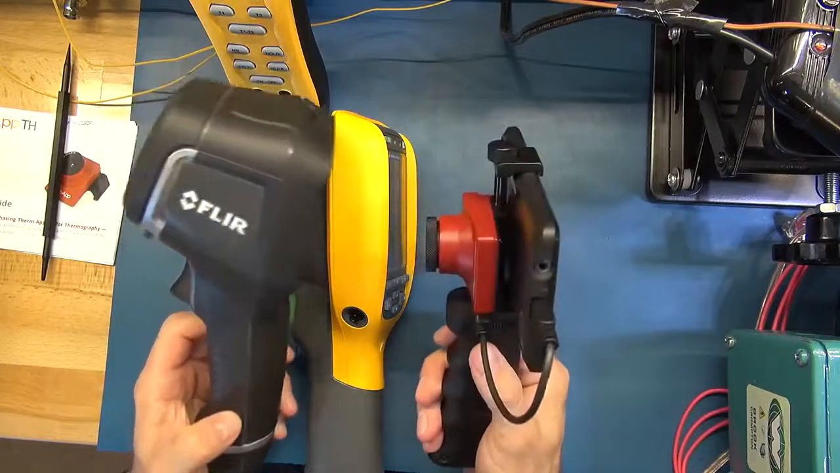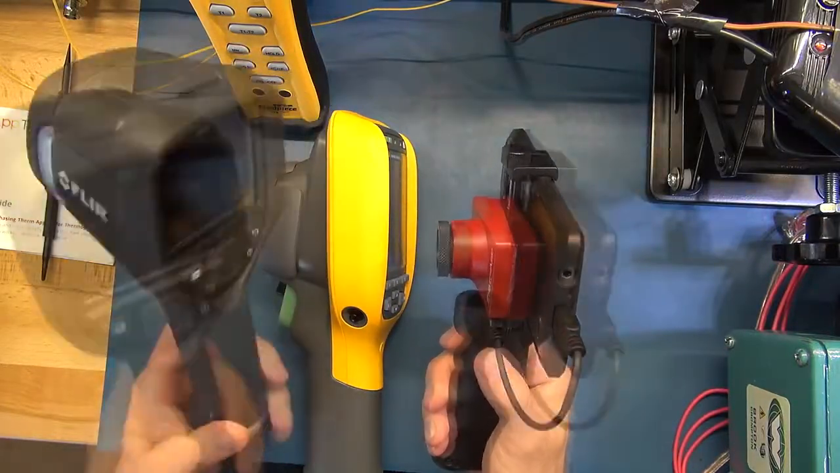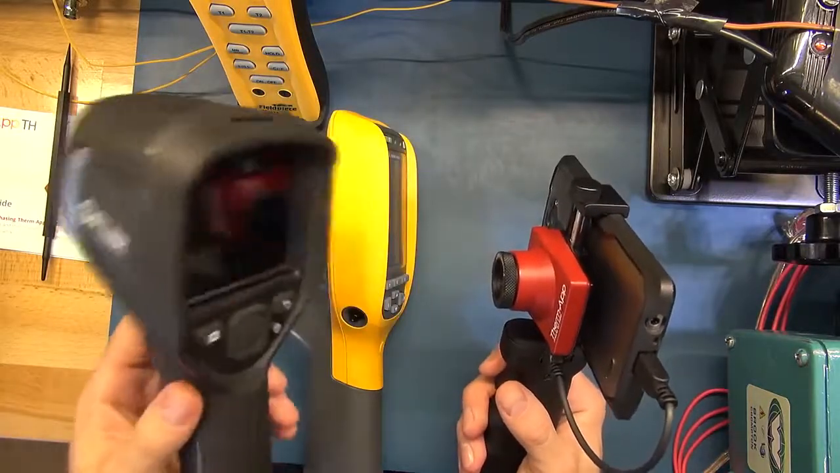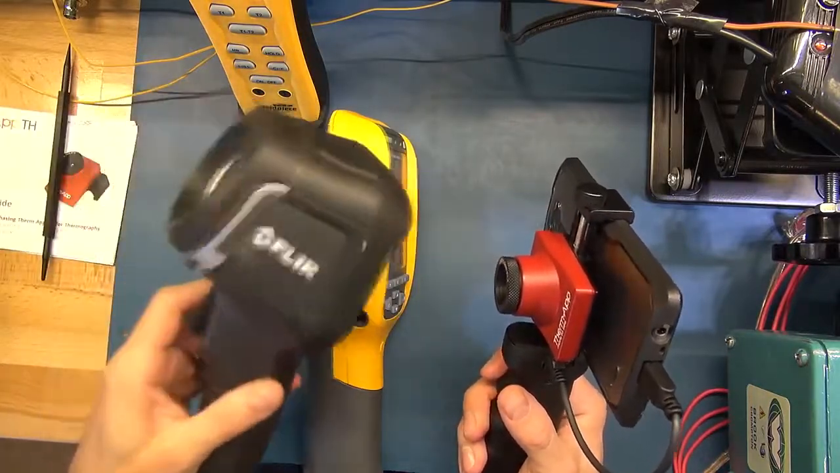However, if you're in a more rough industrial environment and you might need to put your camera down or what have you, the normal package that the FLIR or the Fluke come in are far more robust.